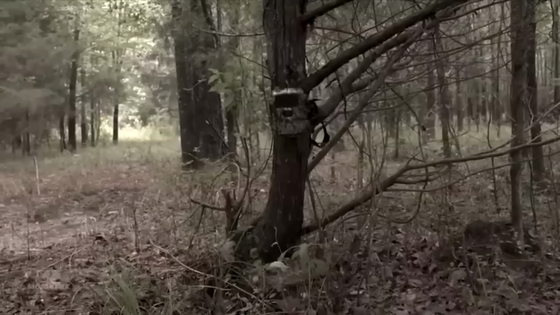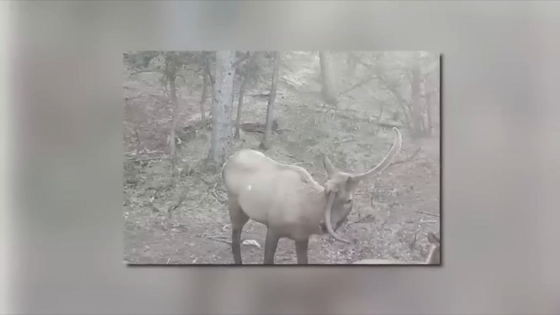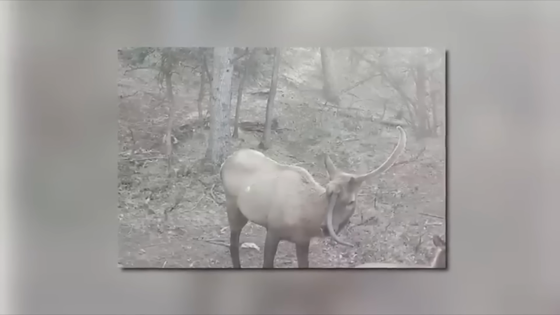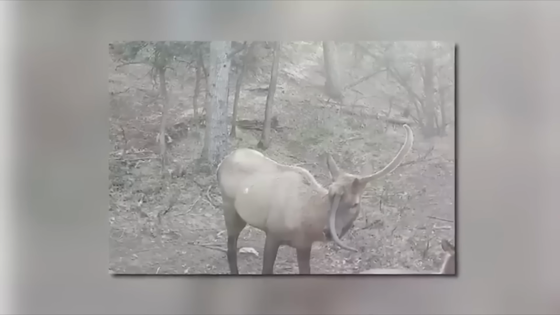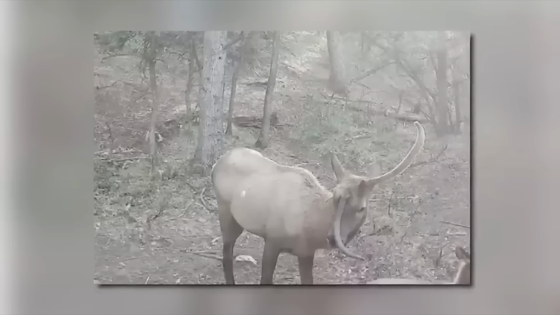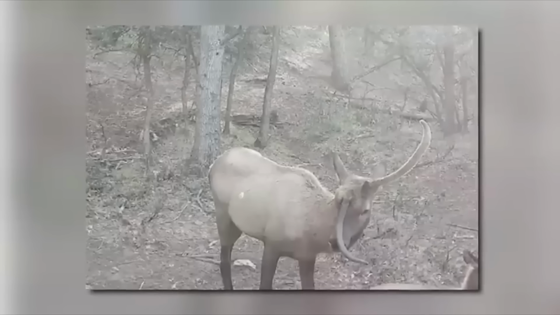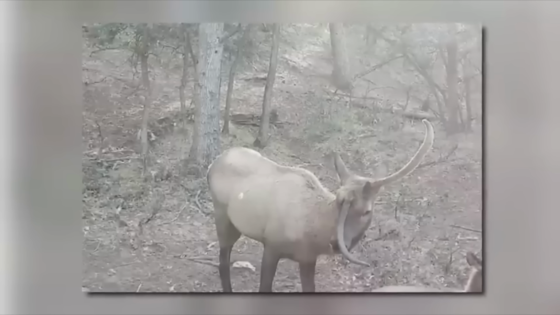A trail camera set up in the woods of Colorado captured a mysterious unicorn-like creature wandering through the forest. The animal, with a single horn protruding from its forehead, has caused a great deal of speculation and excitement among local residents, and even some wildlife experts. As we've all been taught, the existence of unicorns is purely fictional. They're mythical creatures, and it's impossible for a real animal to have a single horn protruding from its forehead.